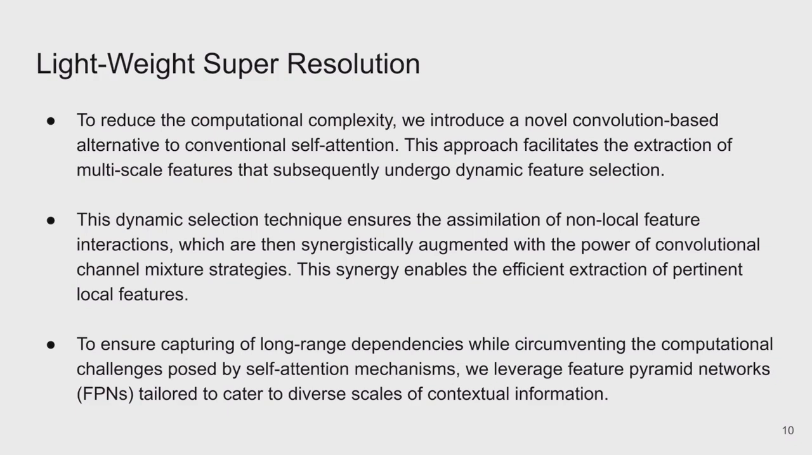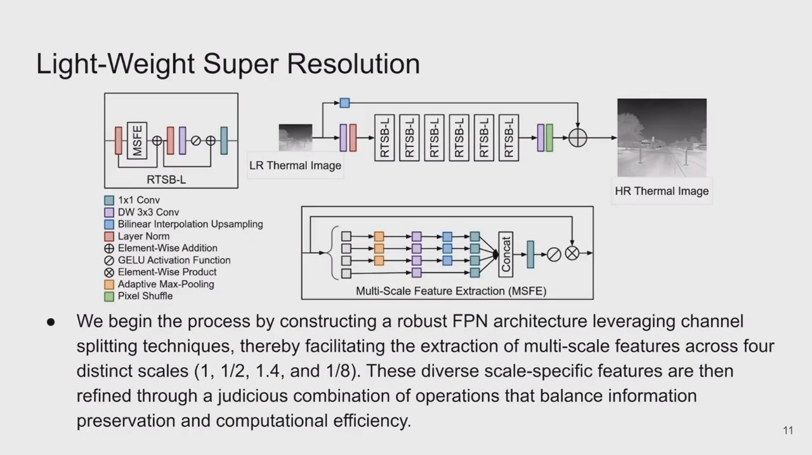Now, to ensure capturing of long-range dependencies while circumventing the computational challenges posed by the self-attention mechanism, we leverage feature pyramid networks tailored to cater to diverse scales of contextual information. We provide a basic overview of the proposed approach above and begin the process by constructing a robust feature pyramid network architecture leveraging channel splitting techniques, thereby facilitating the extraction of multi-scale features across four distinct scales.